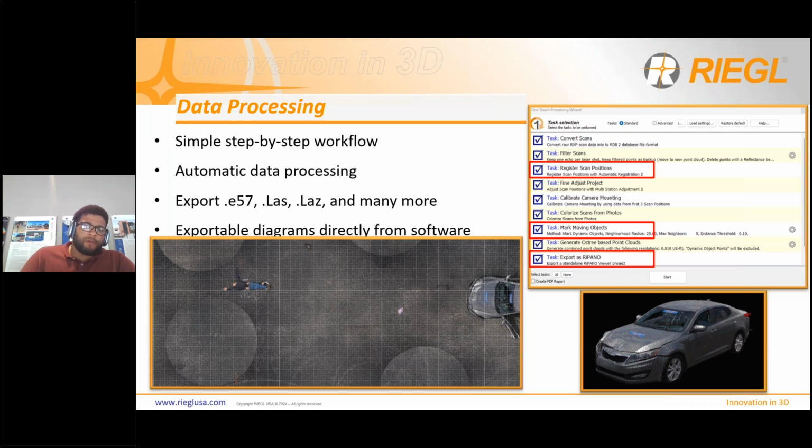The software will export all of the major point cloud standard formats, E57s, LASs, LAZs, and many more. There's also the PTS files and all those AutoCAD files. Then there's also diagrams that you can export directly from the software. The diagrams are cool because you can export them as JPEGs, you can export them as PNGs, you can export them as PDFs as well.